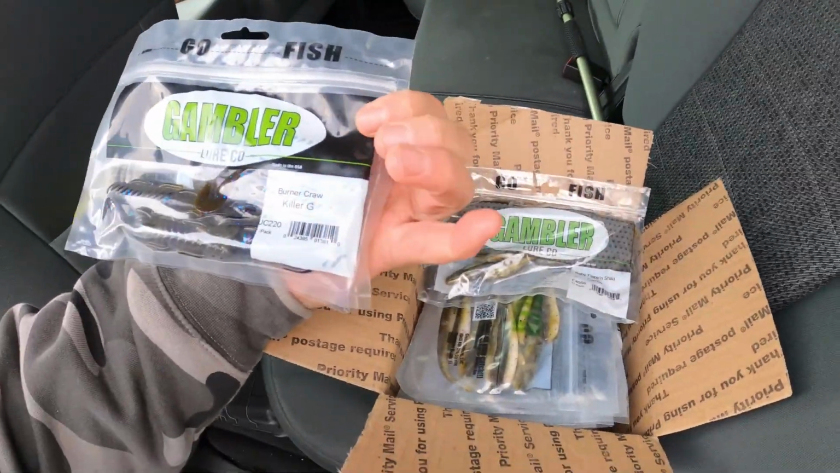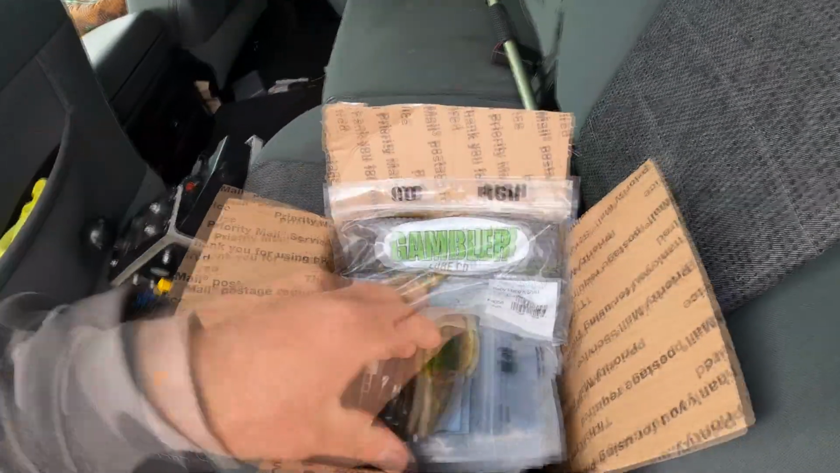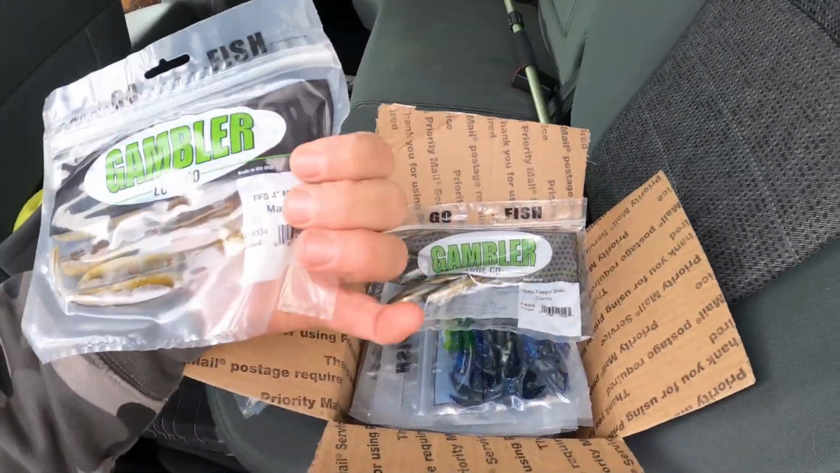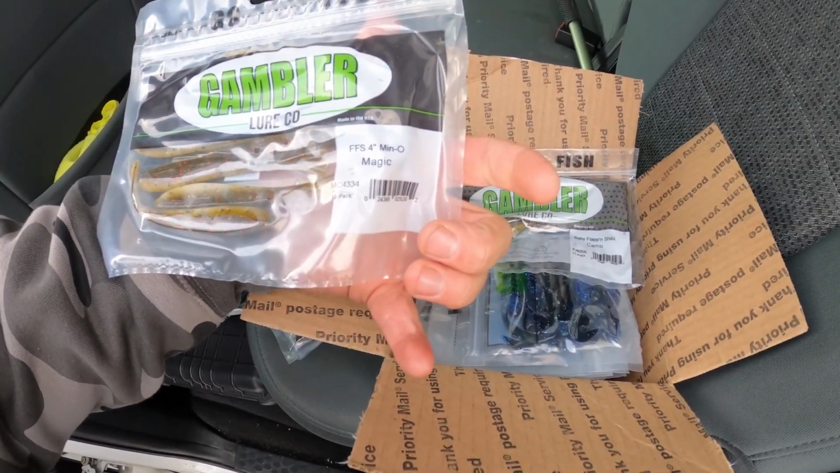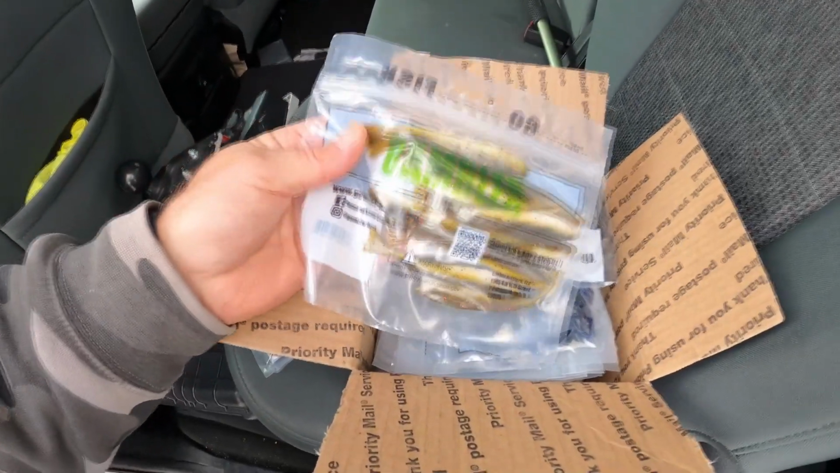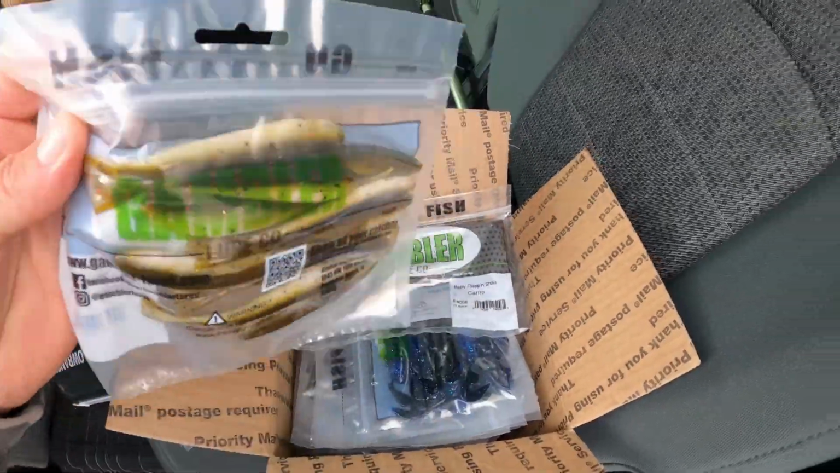Got some Burner Crawls. Burner Crawls are awesome, my favorite punching bait. This one right here is called Magic, and it's the FFS, which stands for forward facing sonar, 4-inch minnow. So, you know, fluke-ish, but it's got a different tail, kind of a fan tail. I'll pull one out of the package here in a minute.